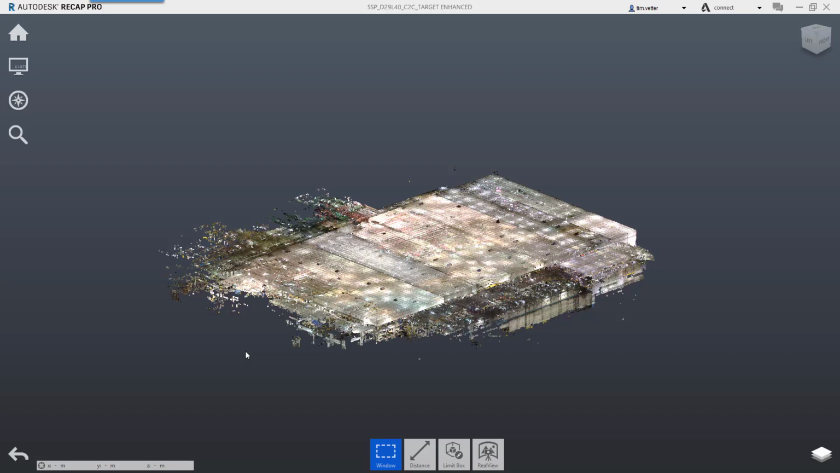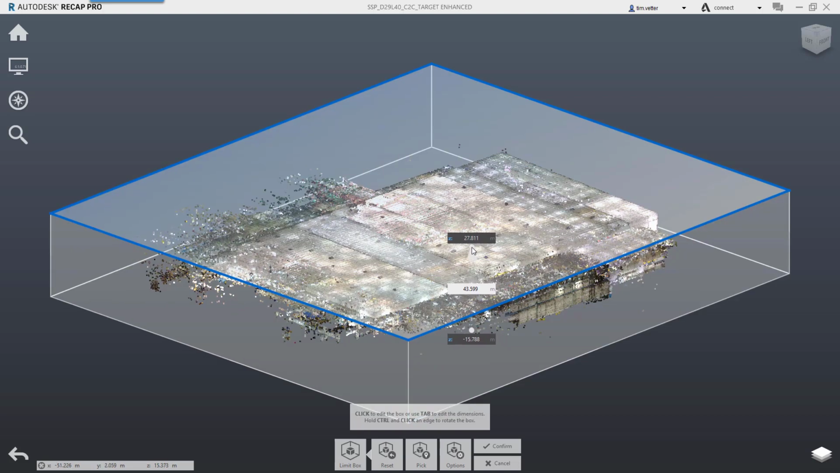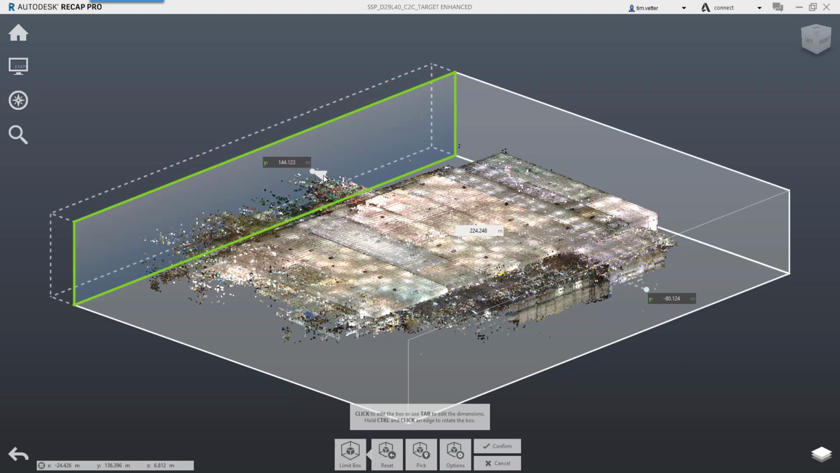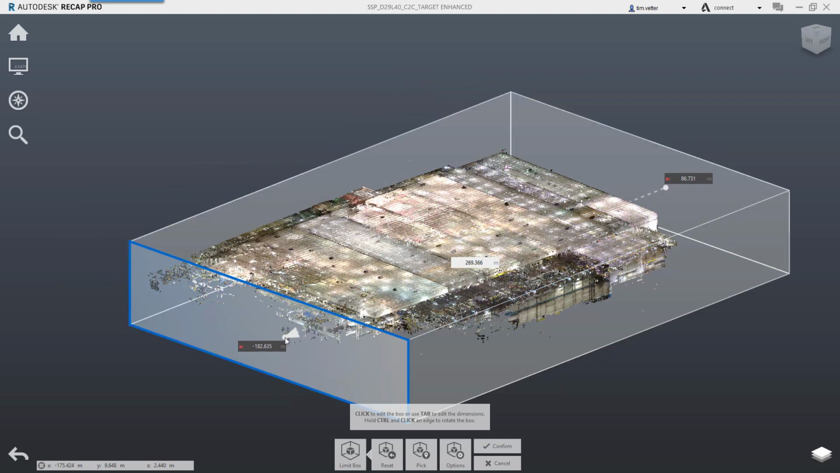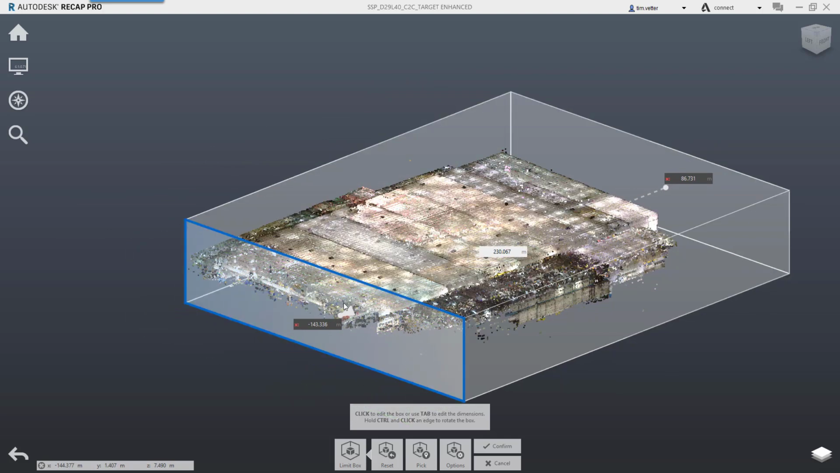After you return back to the project from the registration workflow, you get to have a little bit of fun. I'm going to edit my box here, and let's find out how flat and level the floor is. So one of my favorite things to do, I'm going to have a little fun with this limit box. If you hold the shift key down, you can pull it in from the opposite side. You don't have to spin it around. And I'll bring it in from this side.